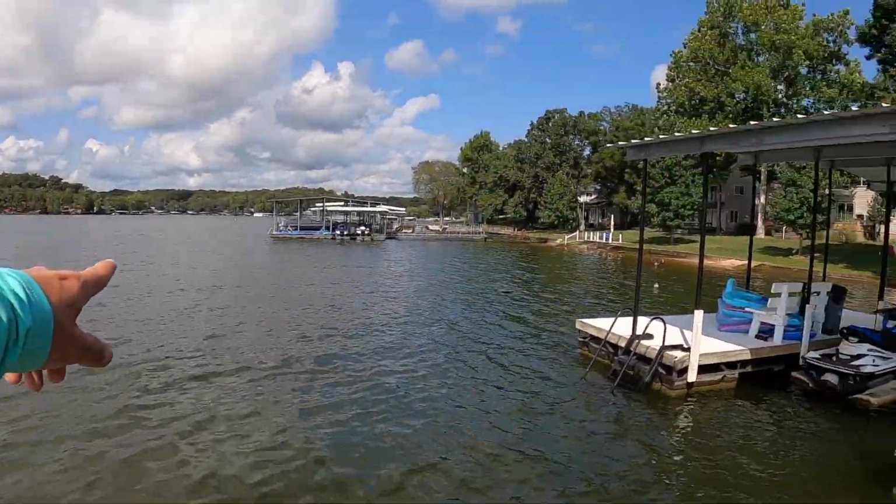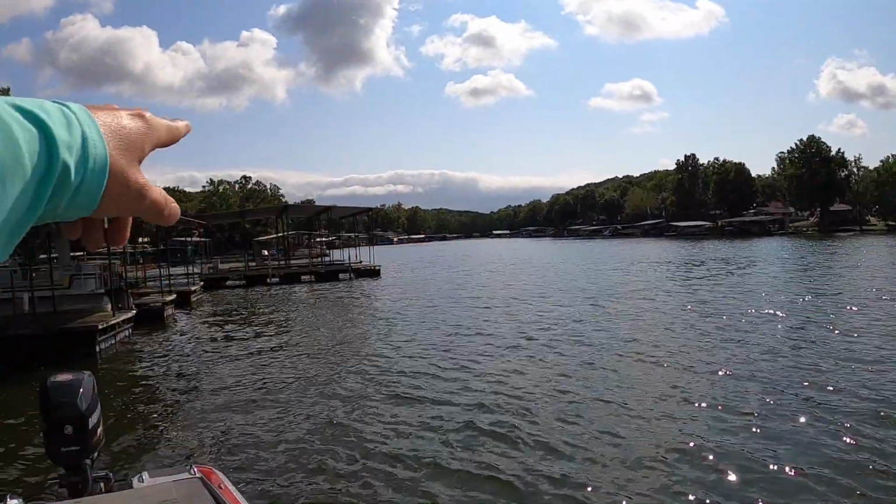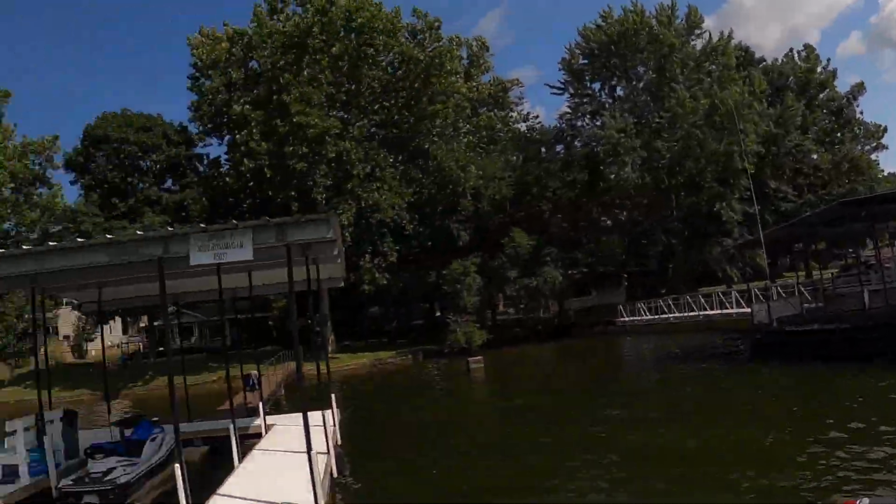All right, now that's basically the things you can see above the water with your eyes and start to develop a pattern like that. Now, the next thing is using the technology, which would be side imaging or live scope or anything like that. So if you have side imaging, first thing I'm gonna do is just drive down the row of docks, around the front of them. I might drive all the way through here and start marking brush piles. That's mostly what you're looking for around docks, is brush piles.